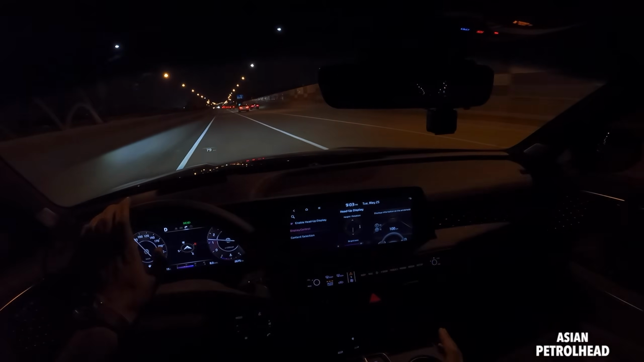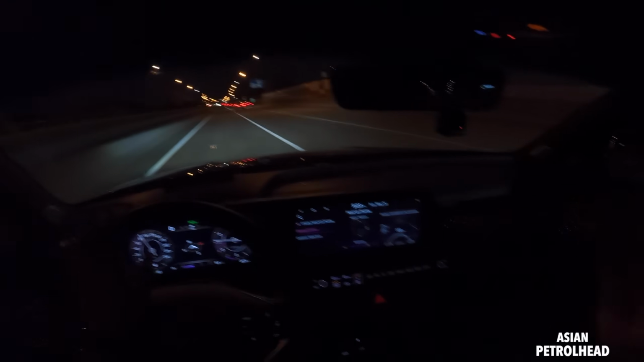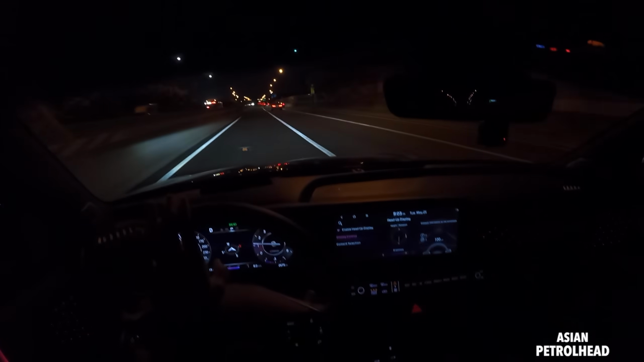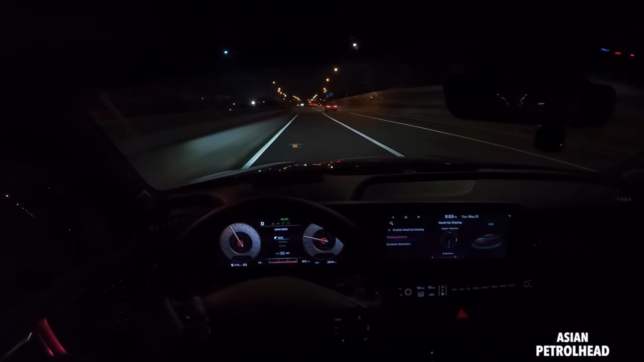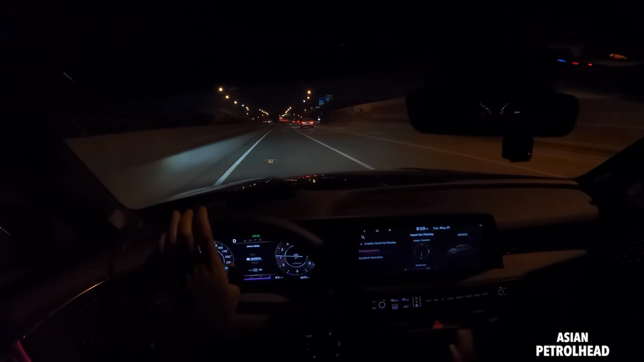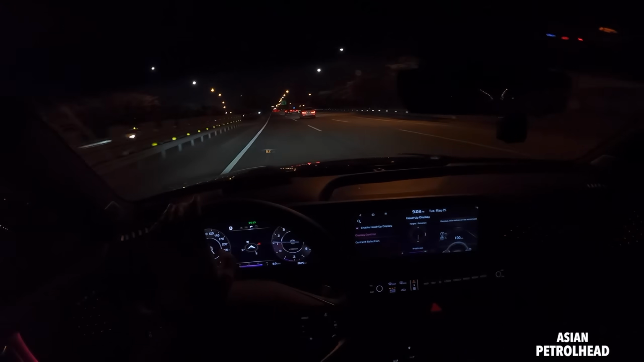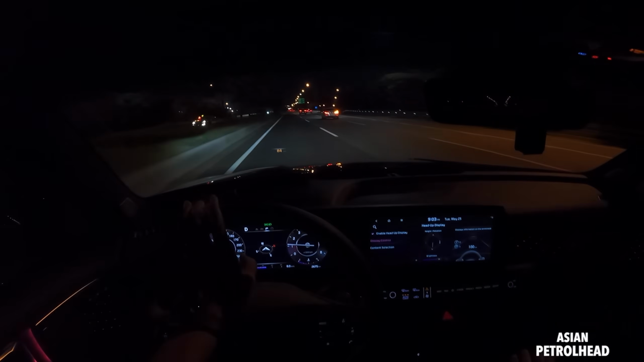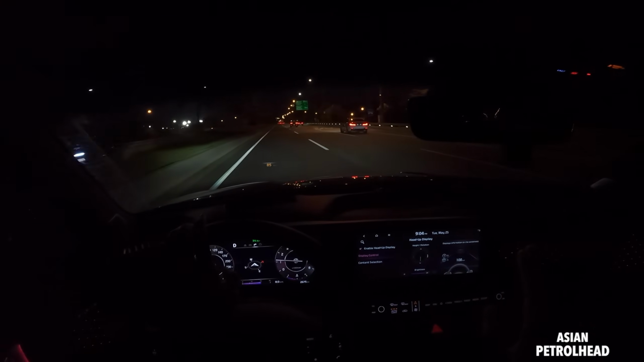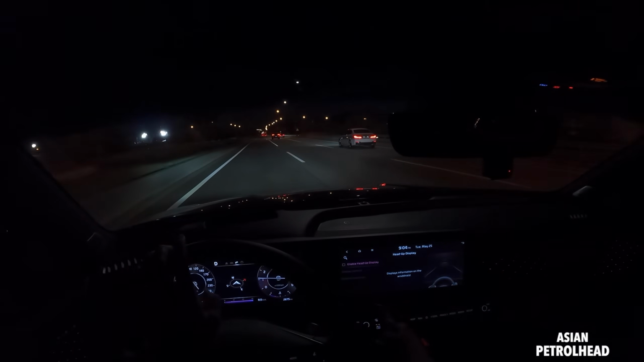We're on the highway. Nicely isolated, feels very stable too. Speed limit, so I'm going to show you pretty soon. Right now we're in normal mode, pretty good. This makes about 300 horsepower, 264 pound-feet of torque. When you're cruising down the road like this, it's smooth and quiet. I really like this. So let me just also turn off the head-up display.